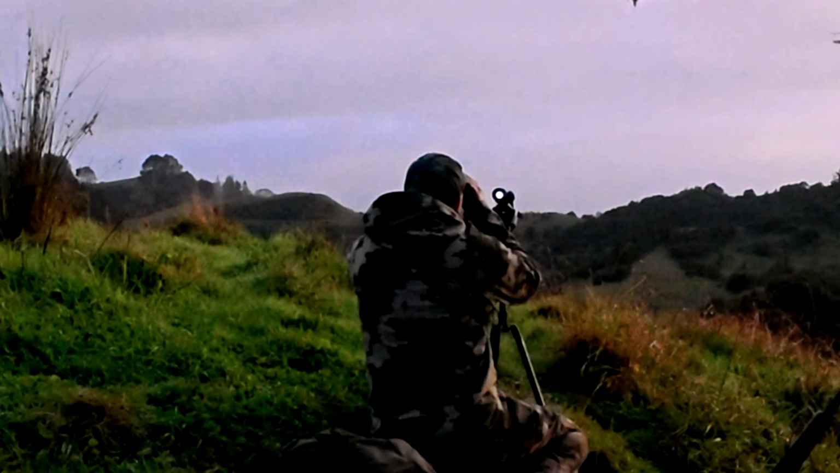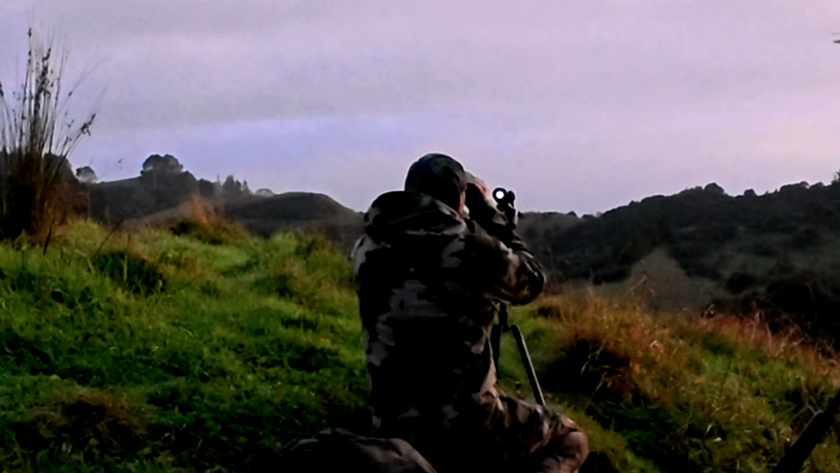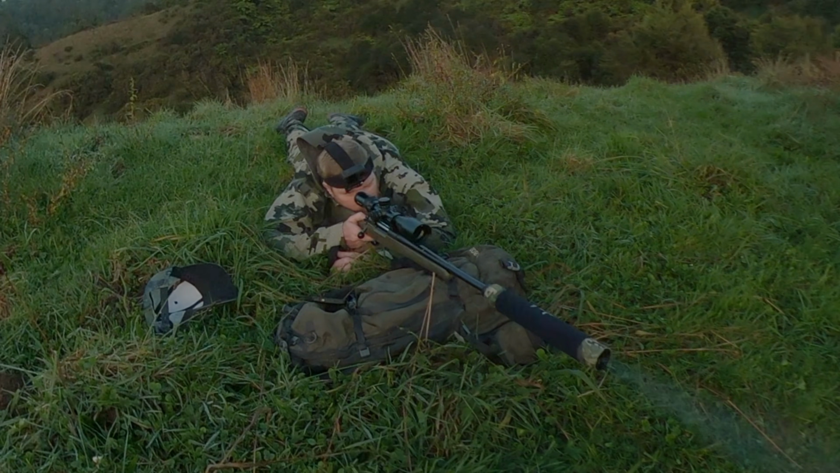I still carry binoculars, I still spend hours behind the glass. That hasn't changed. What has changed is how efficiently I can work through the country and how quickly I can confirm what I'm seeing. For me, that's what's made this one of the most useful bits of kit in my pack. Not because it's a thermal, not because it's packed with features, but simply because it helps me find more deer.